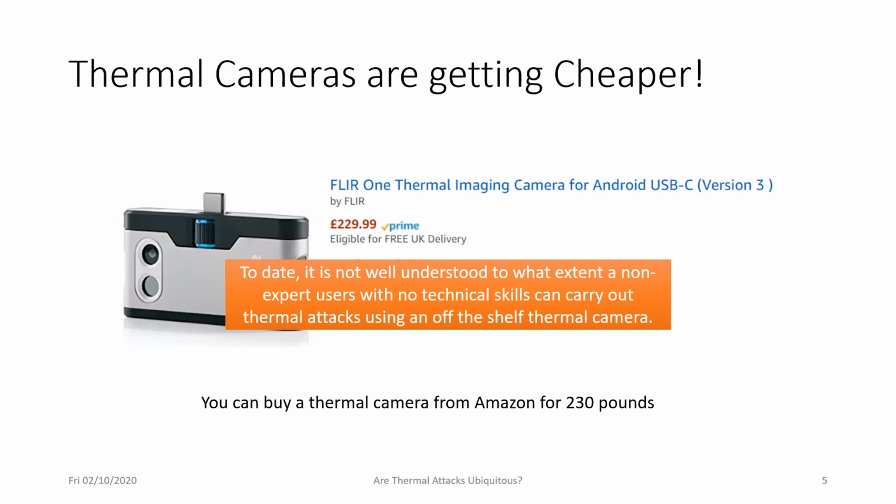What is missing, and subsequently what we study in this paper, is that it's not clear to what extent non-expert users, who do not have the technical skills to perform image processing or automated detection approaches, can carry out thermal attacks using off-the-shelf thermal cameras that you can just buy from Amazon, for example. This question is important because if non-experts can perform thermal attacks without any technical background, then this means that the majority of the population can perform this attack. So studying threats by untrained attackers sheds light on how realistic the risk of thermal attacks is and how ubiquitous thermal attacks can be.